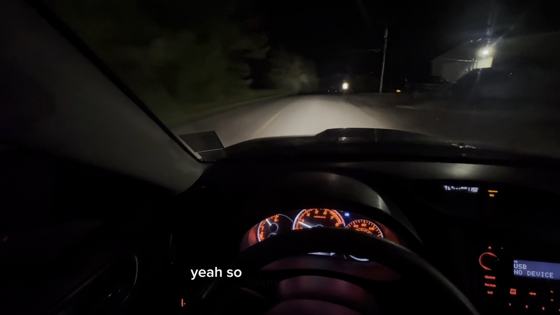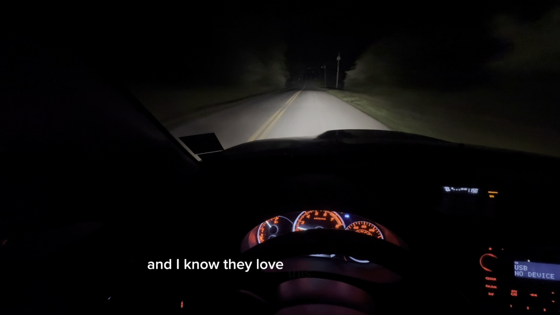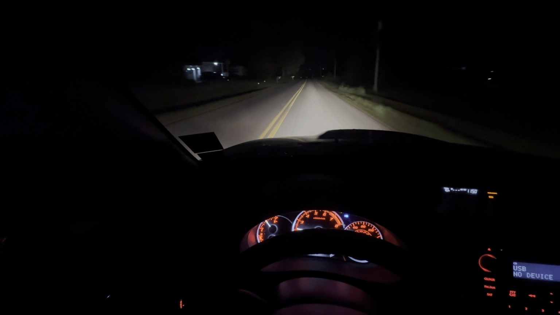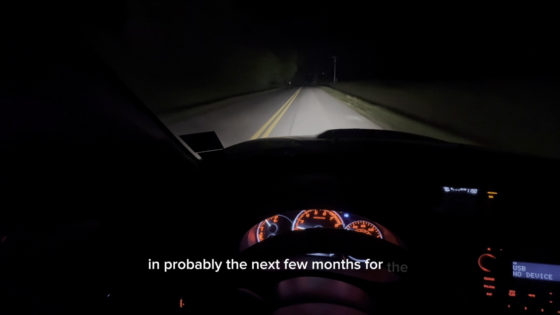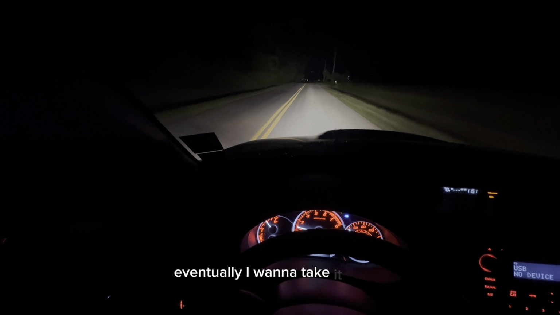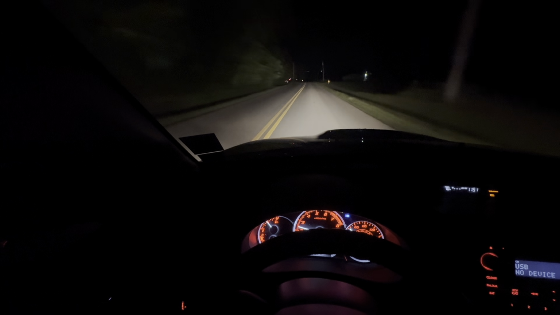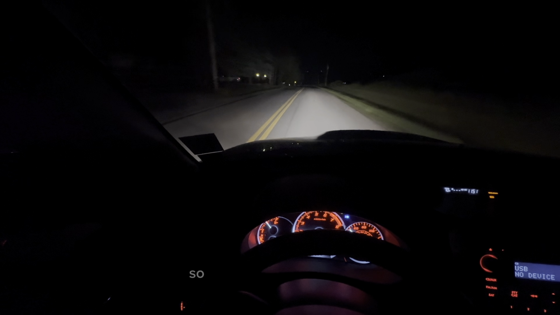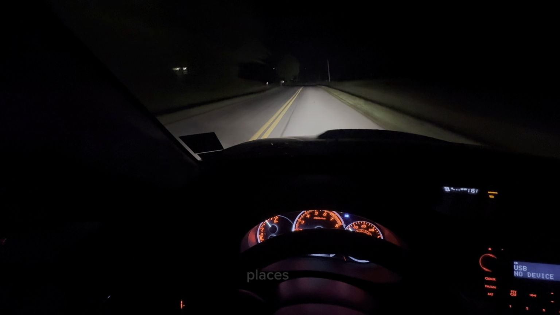Yeah. So, taking a drive here. Hopefully no deer come out, and I know they love this nighttime. But like I said, we've got some stuff coming in probably the next few months for the car. Eventually, I want to take it to car meets in Syracuse, maybe some in Albany. There's not too many around here, at least none that I'm aware of. So I want to get this thing in tip-top shape, just to be able to bring it places.